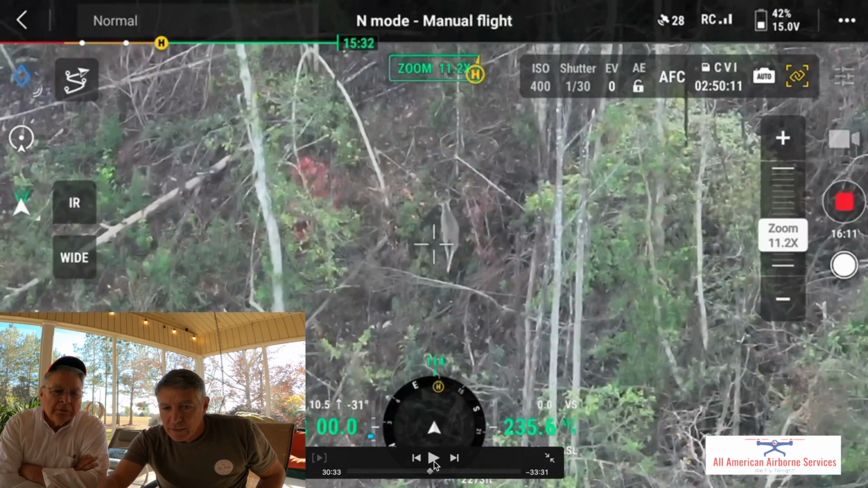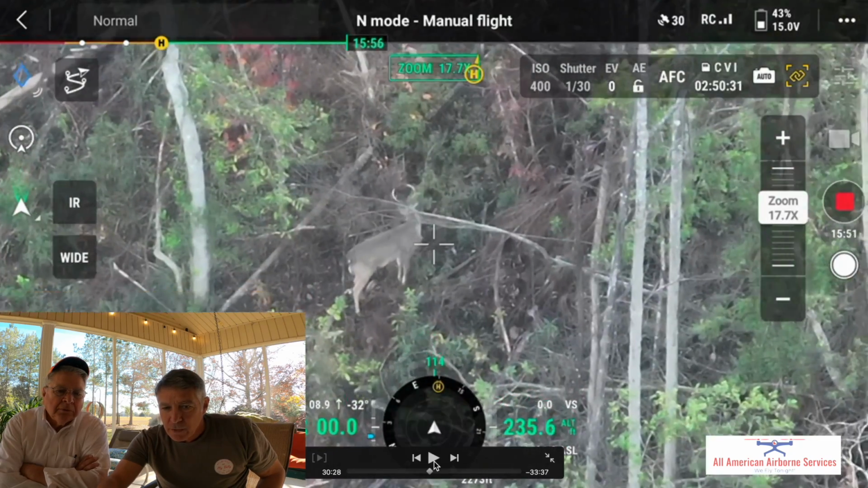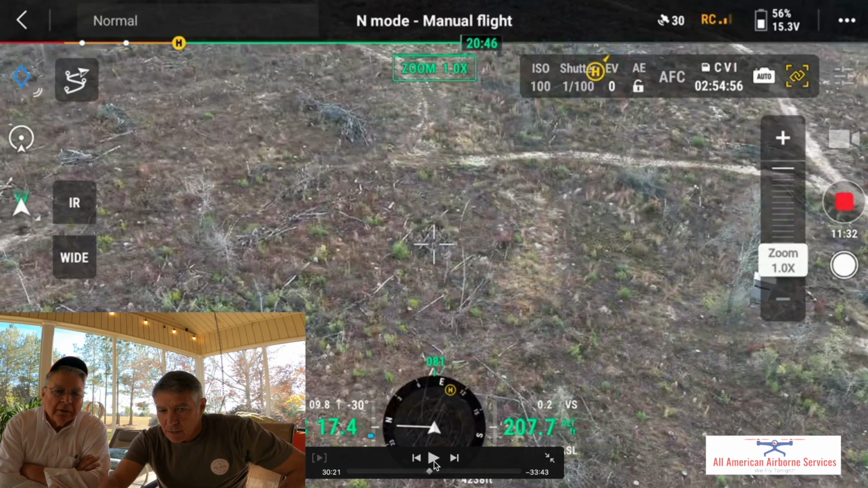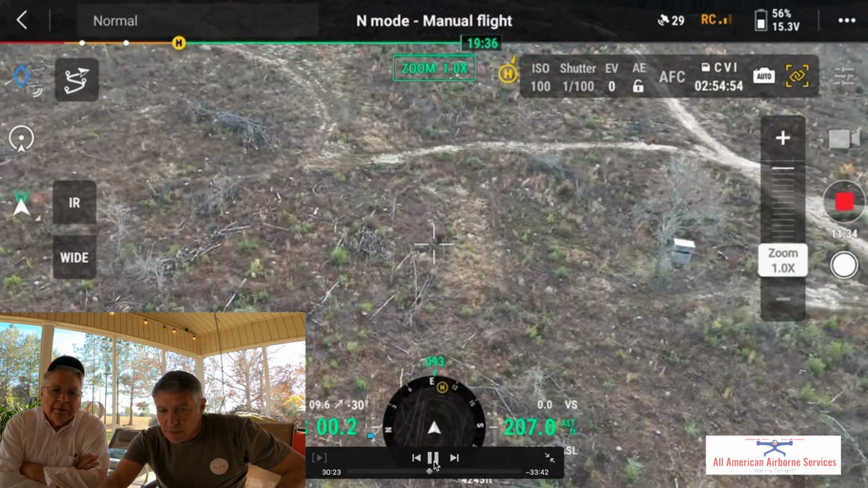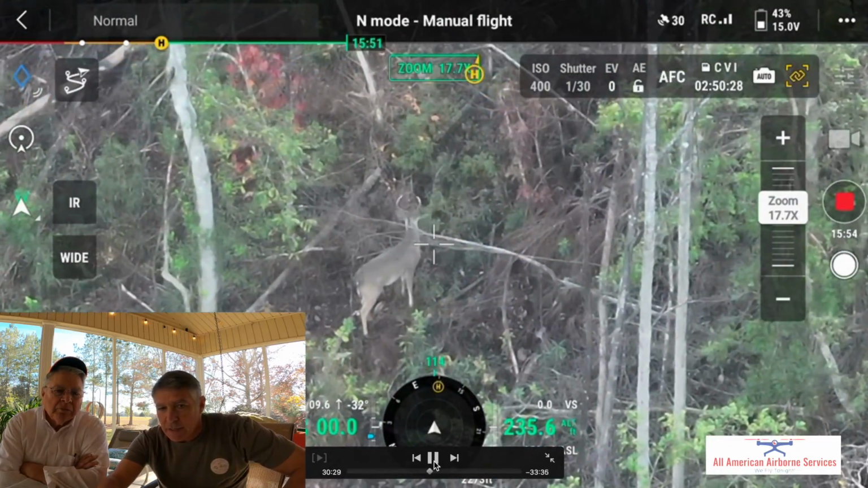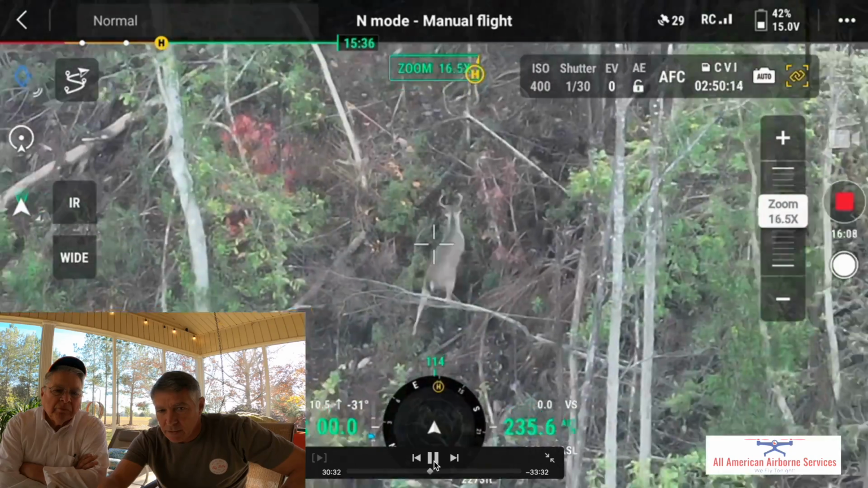I'll go back here. Here's where the doe bedded from Randy. They're right there. To show them, they bed 30 yards from where Randy is. And now here we're back over at the 6 point, and he's back chasing that doe again.